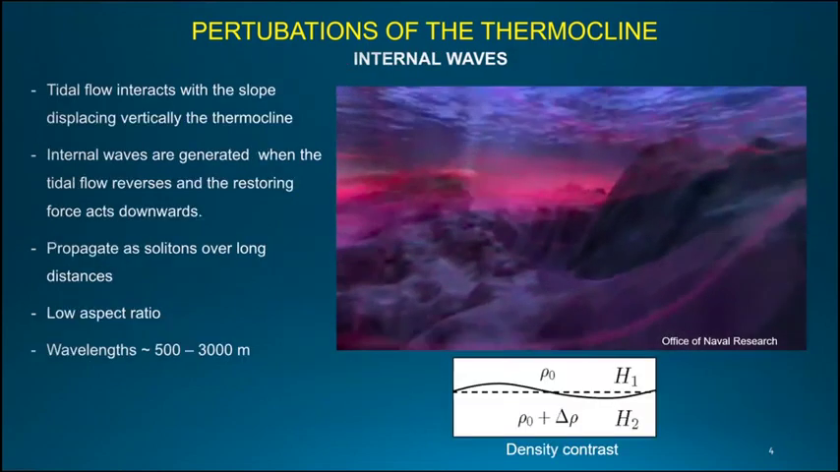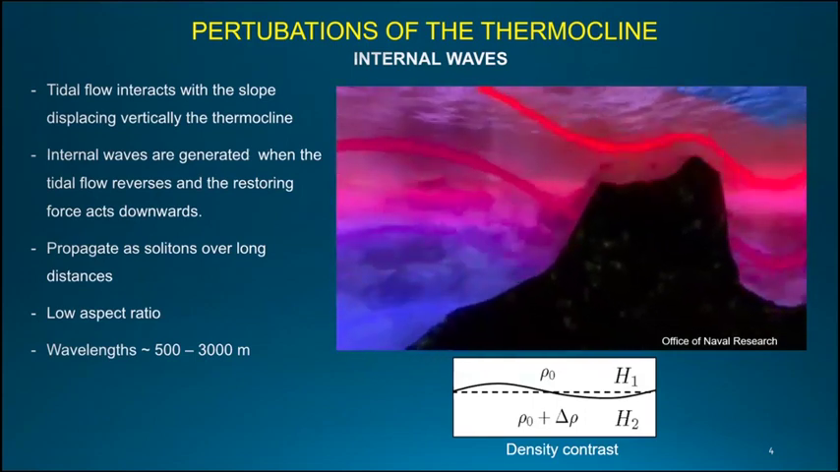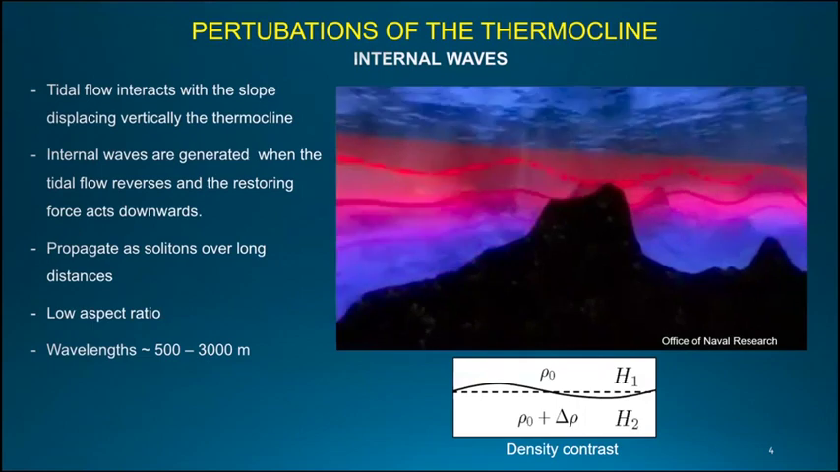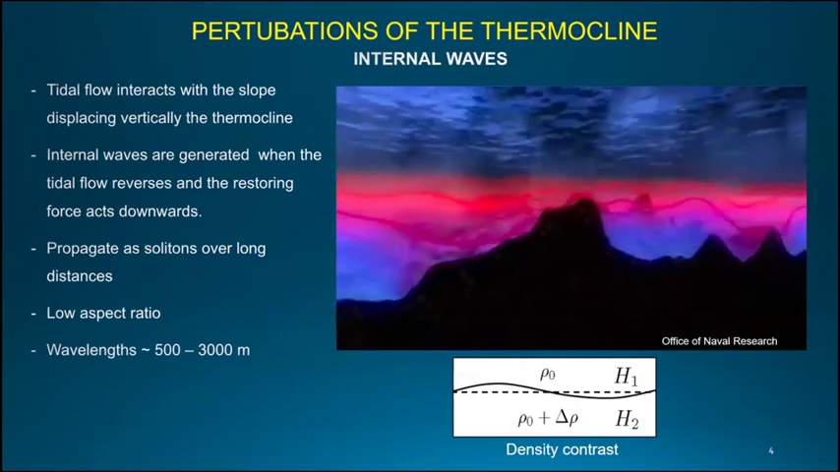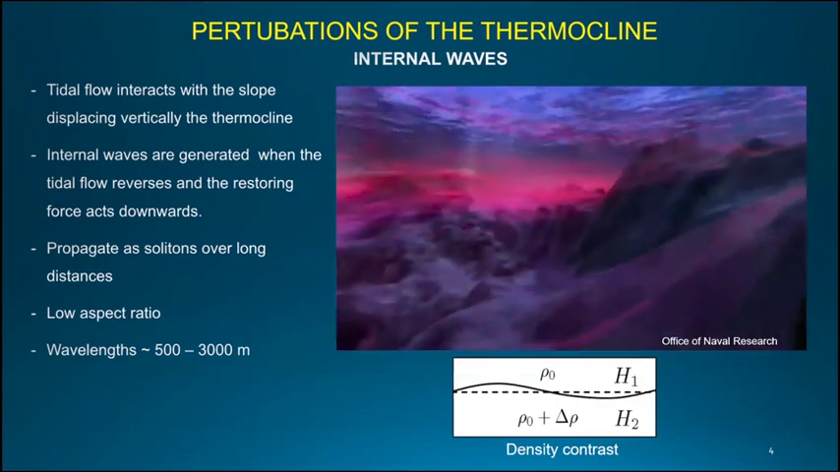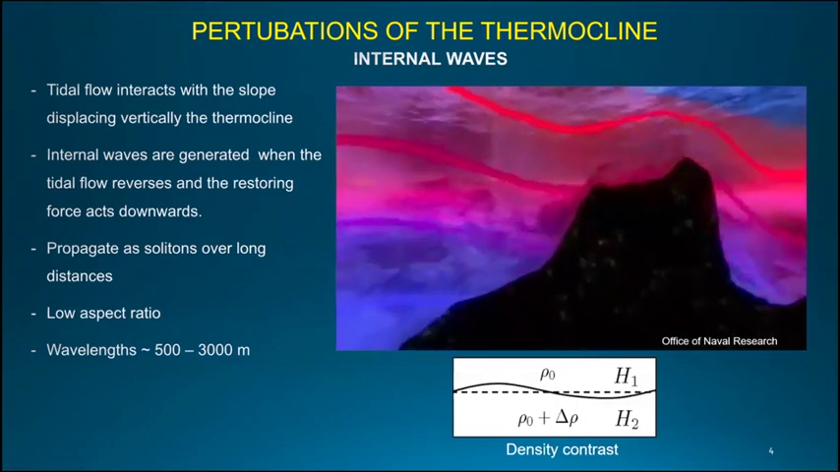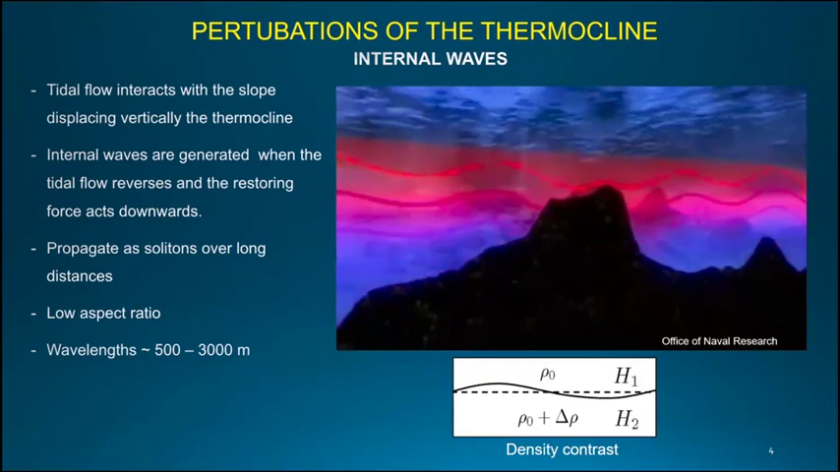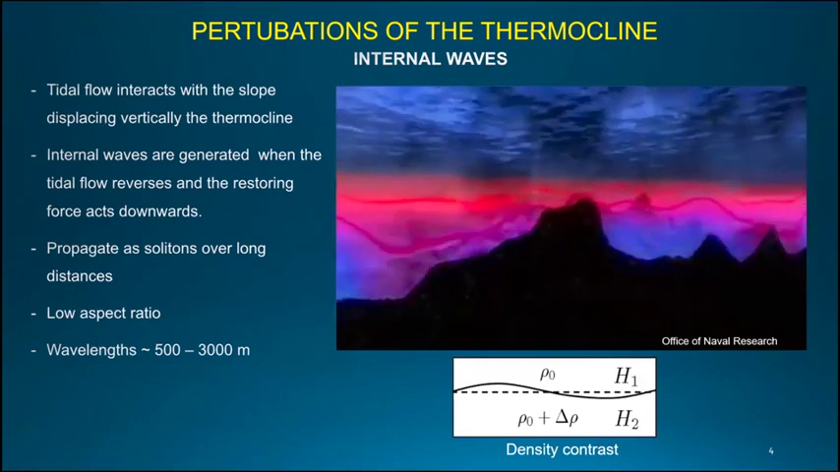The second kind of perturbation, more common in the continental shelves, are internal waves. They are caused by the tidal flow interacting with the flow, either at the shelf break or over a shallow bank, and the stratified water column is taken up and down, making the thermocline oscillate. Then this wave propagates as a soliton over long distances that can reach up to hundreds of kilometers. The internal waves are characterized by a low aspect ratio and with wavelengths from a few hundred meters to several kilometers long.